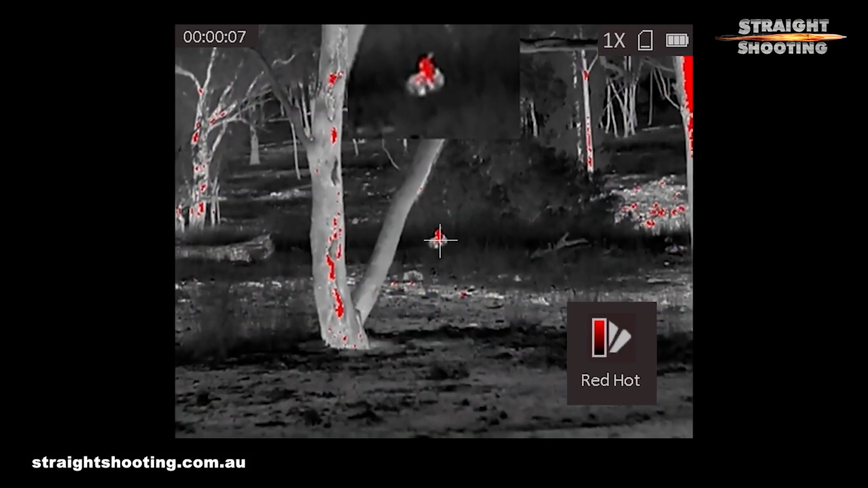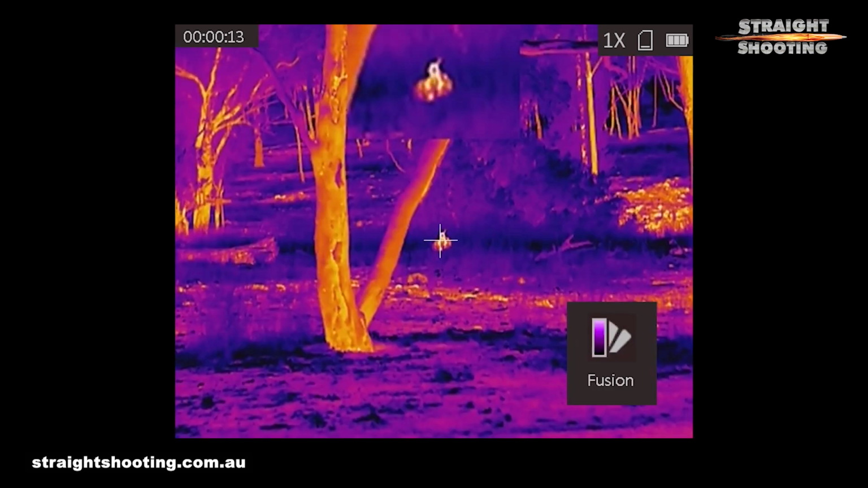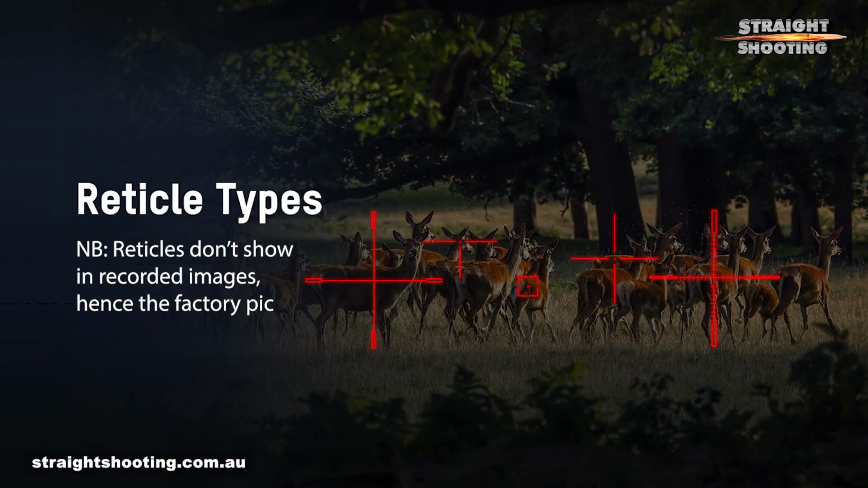The Thunder has most of the usual features that you expect, including 4 colour palettes: red hot, black hot, white hot and fusion, and they're all good, giving you enough range to find and identify targets in all sorts of circumstances. There's also picture-in-picture, of course. The 5 reticles cover a decent range of styles. You wouldn't want them any finer than they are, but they do give a precise point of aim at distant targets. You can set them to be red, white or green.